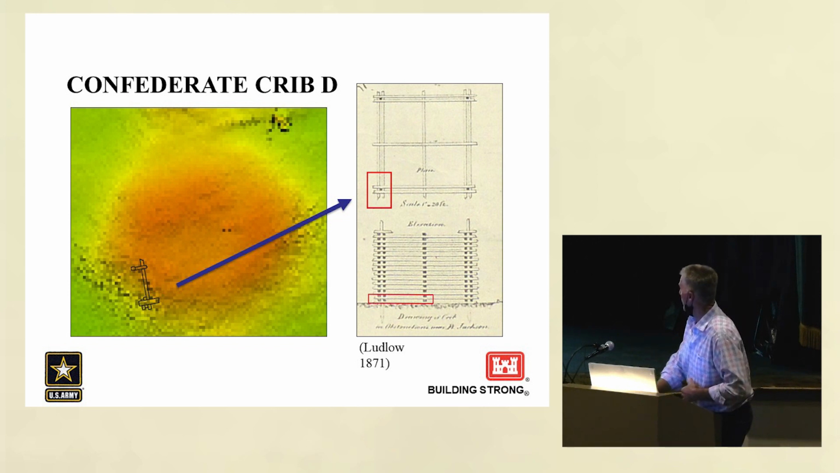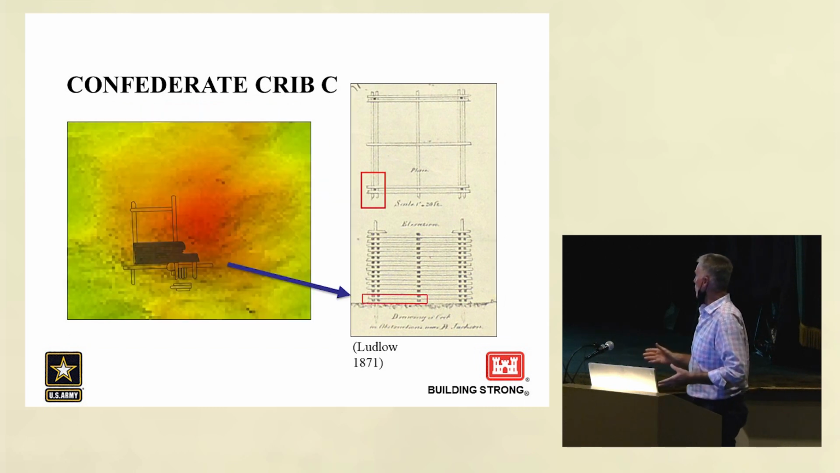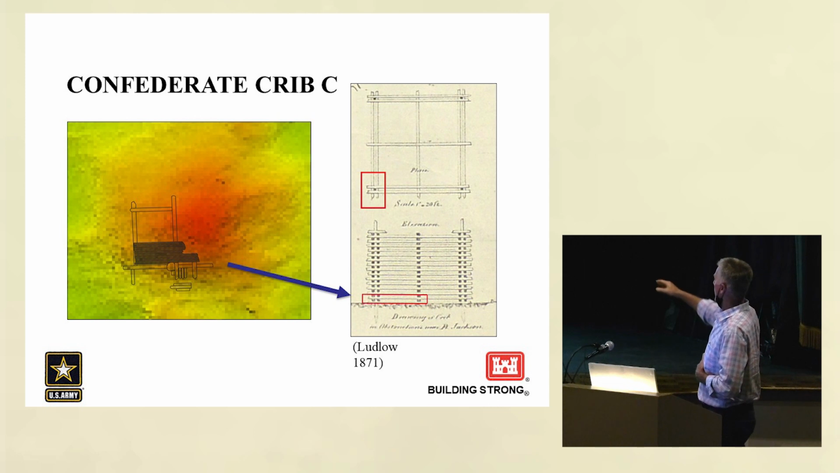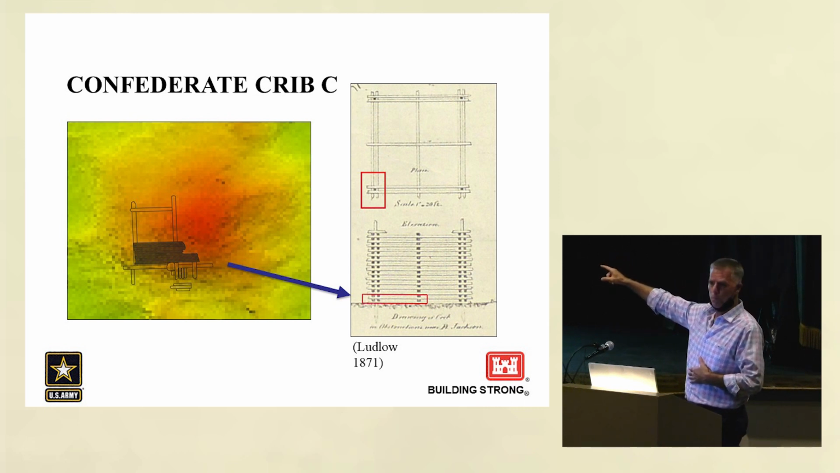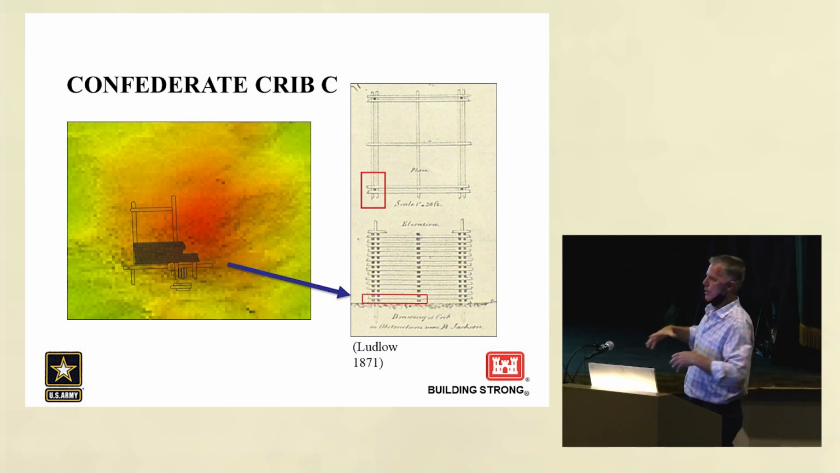Now crib C, on the other hand, we didn't have a corner, but what we had was the lowest level of the crib, and we show where it's at on that crib, and you can see the dark area. Those are planks, and on top of the planks it was tons of bricks that we dug through, and then underneath the planks it was sterile sand and Miocene clay, which is the base of the river.